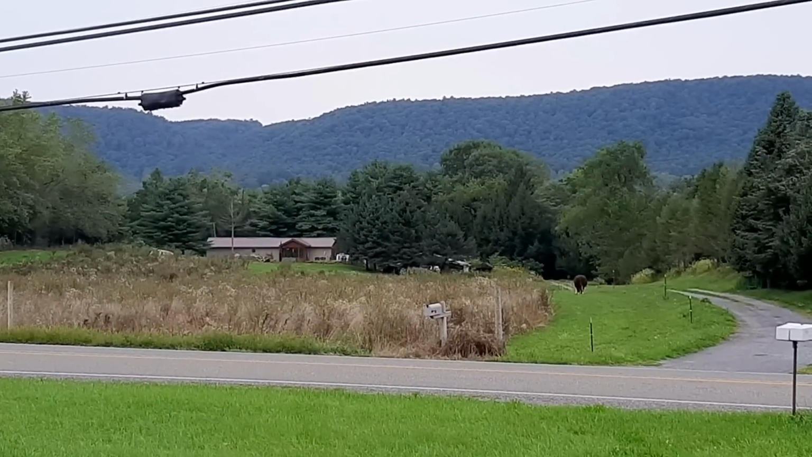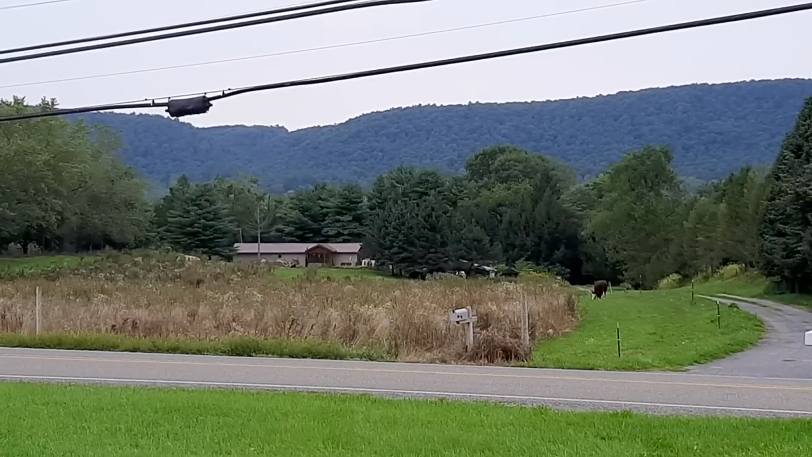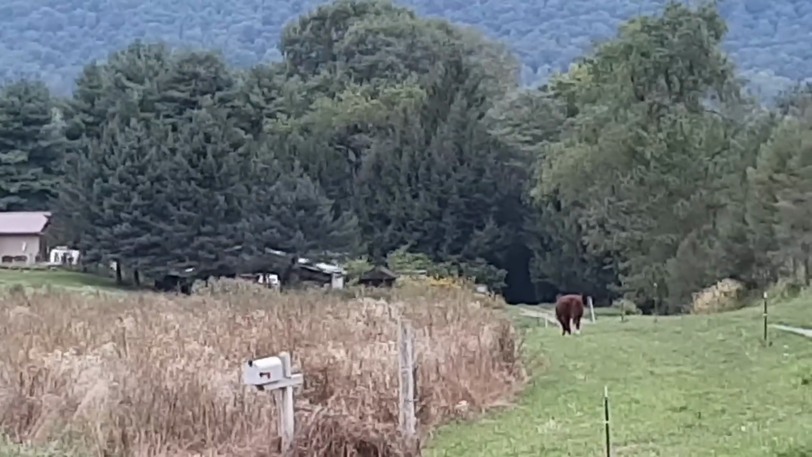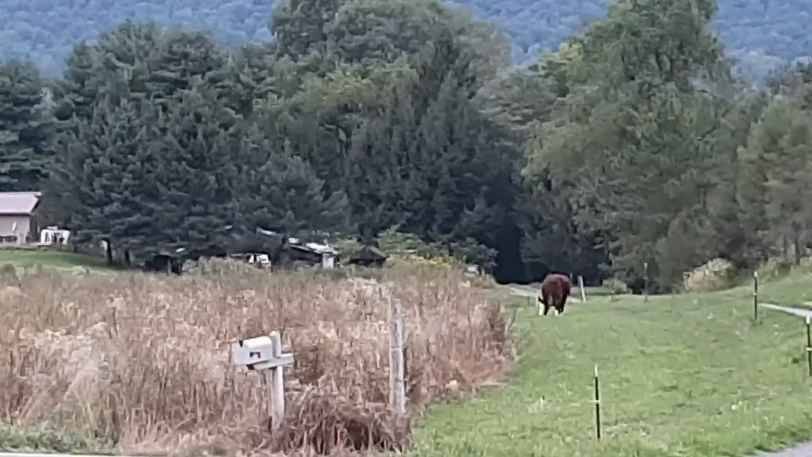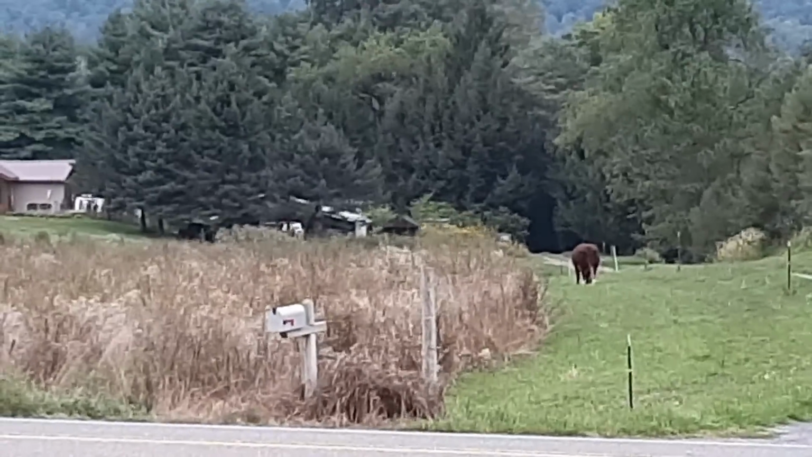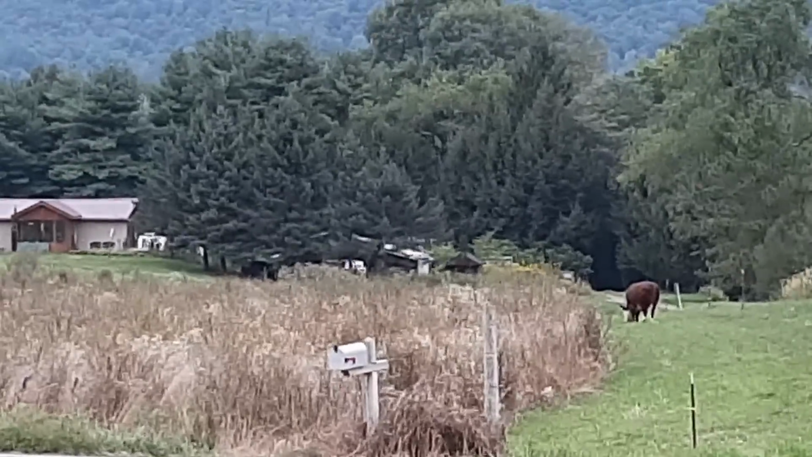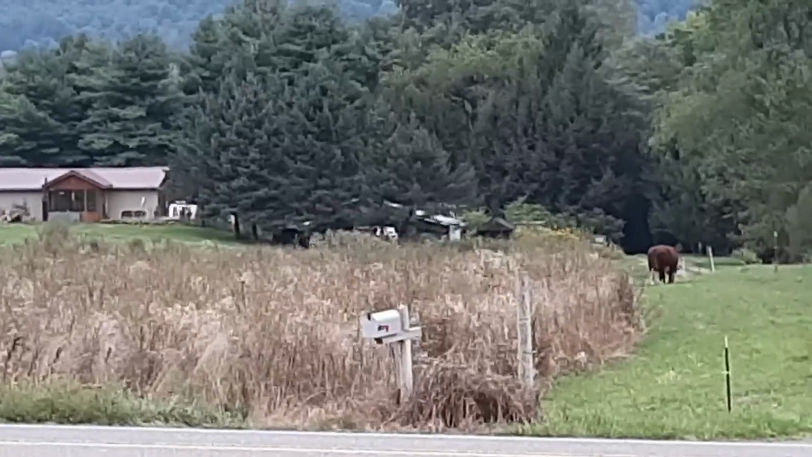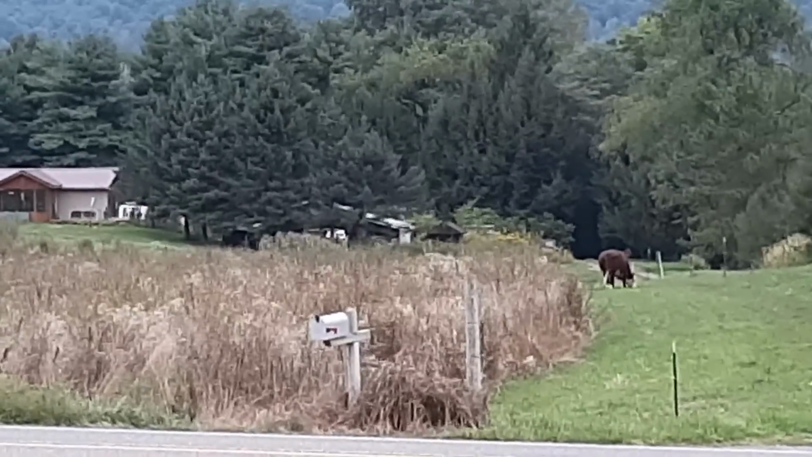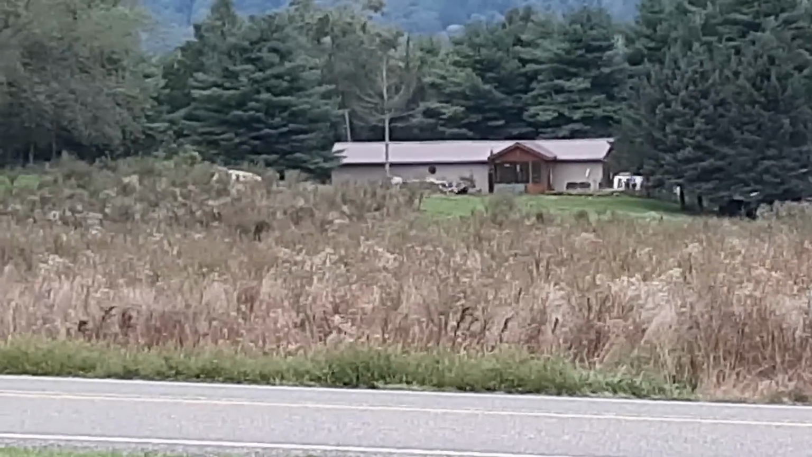What I'm going to do is use my neighbor's cow to help demonstrate how you can hide from thermal. Alright, so she's down there, probably about 100 yards away or so. I'm going to use my thermal monocular and we're going to observe her now, just so you can see what her signature looks like. Then I'll show you what her thermal signature looks like once she goes beyond that brush.